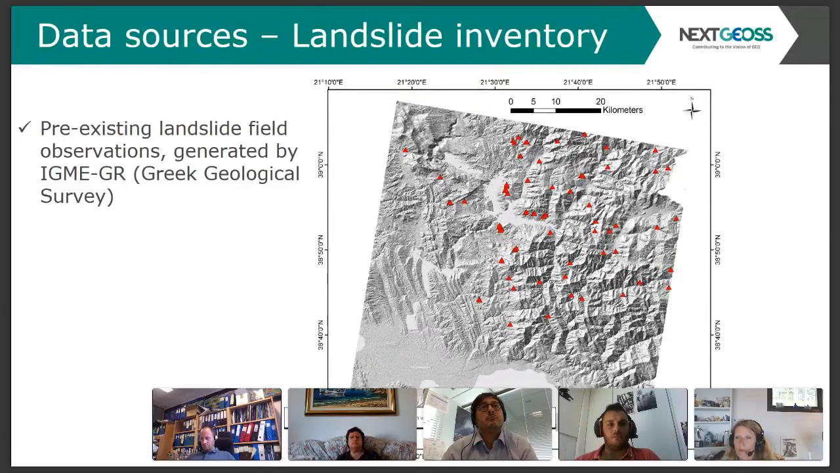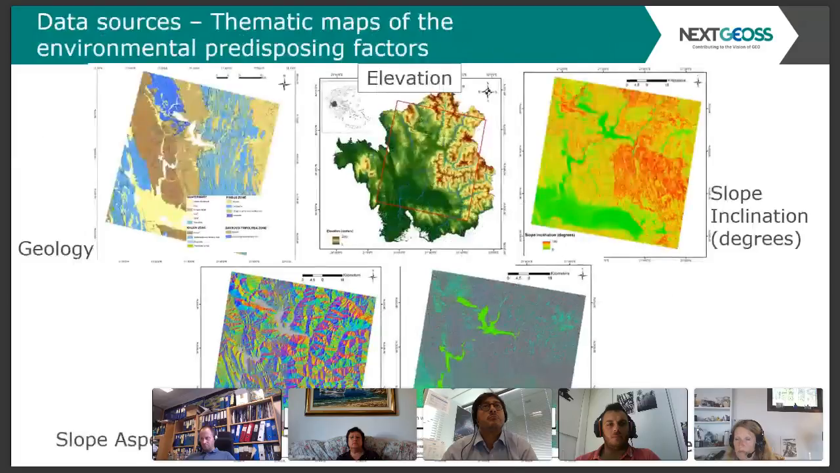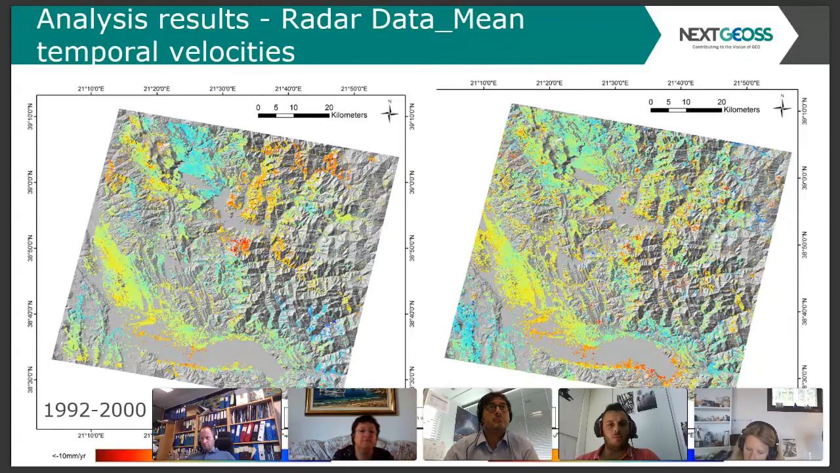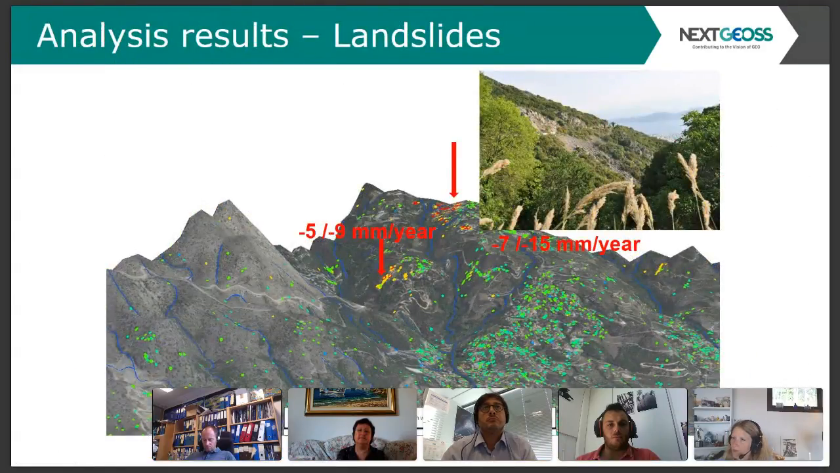Now, this is an example of a landslide inventory. Eleftheria showed you some examples before. We use these points, and we also use the other geospatial information like geology, elevation, slope, the aspect, and the curvature for the same region of interest. And we also use the persistent scattering interferometry to derive ground velocities. These are measurements spanning 2 decades, from 1992 to 2000, and from 2002 to 2010. And we can use this information now to detect new landslides and update the inventory that we have received from IGME, for example.